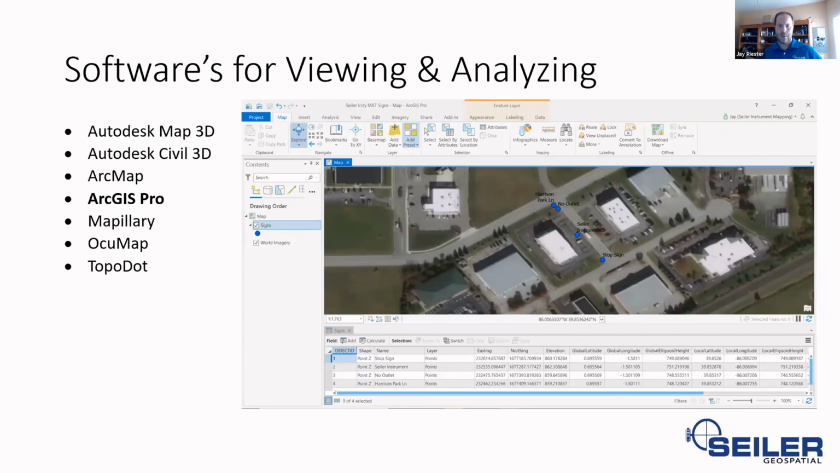Some things that can happen on the backside after you're done with the data. How do I display all that information? Well, now you're just back into some of your traditional workflows, whether it's CAD or GIS. This is just those exact same signs that I drove and digitized, if you will, or feature extracted at our Indianapolis office. Here it is displayed in Arc Pro.